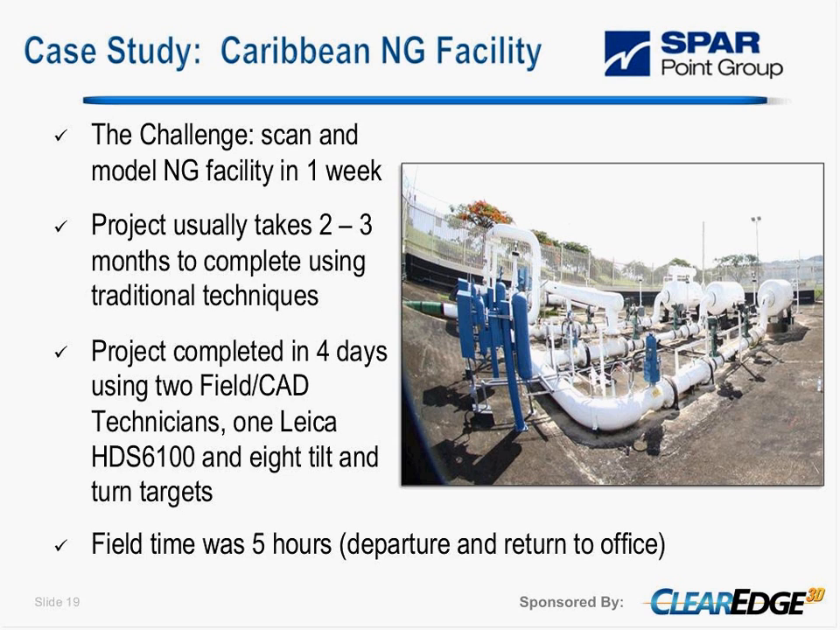The case study: what we had to do was scan and model, providing a 3D intelligent model of one of the natural gas facilities here in Trinidad. This would normally take the client between 2 to 3 months to complete using traditional techniques of measuring tape, plumb bobs, lasers, that kind of thing. We went out there with our laser scanning and completed the project from planning to final deliverable, the 3D model, in 4 days, using 2 field technicians.